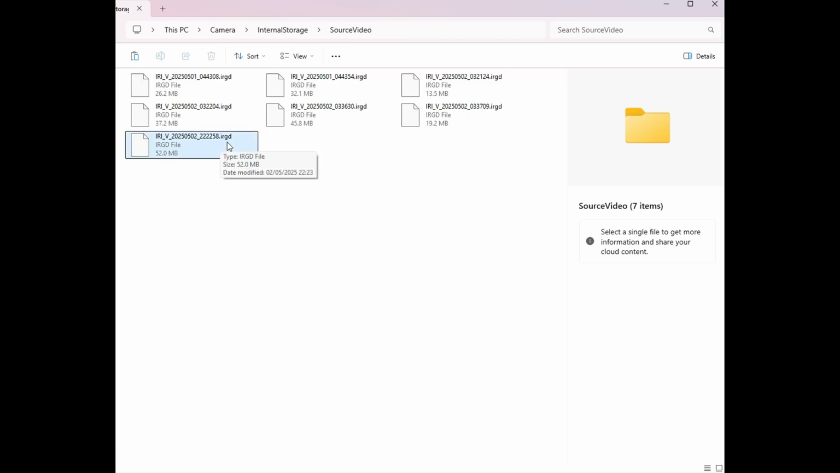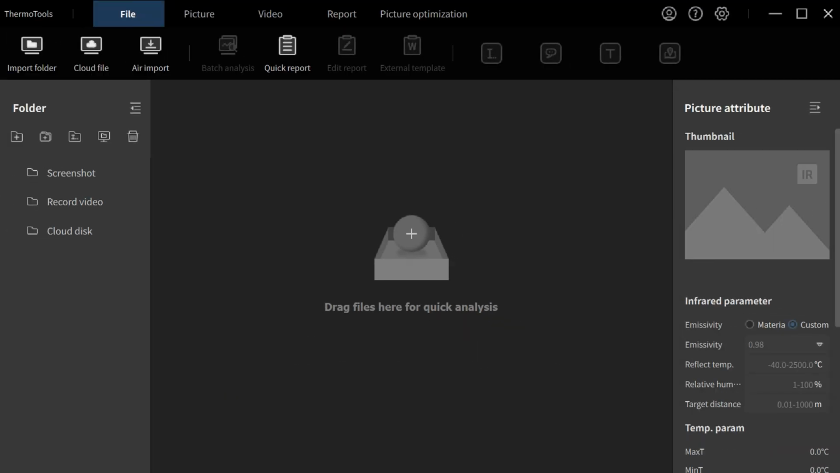Now that means they've got information embedded on them that we can take a look at in the software. So let's start up Thermal Tools and take a look. So this is what you see when you open Thermo Tools. It's quite quick to download and very easy to install. I'm running it on Windows 11, so your mileage may vary depending on what OS you're running.